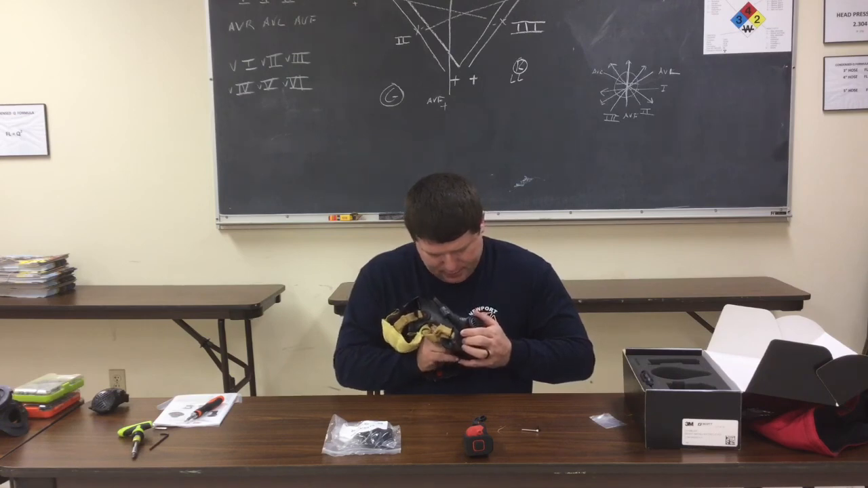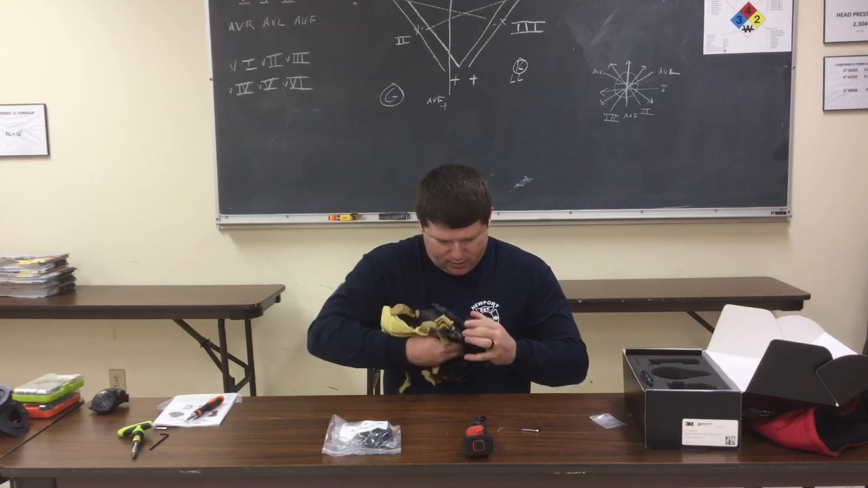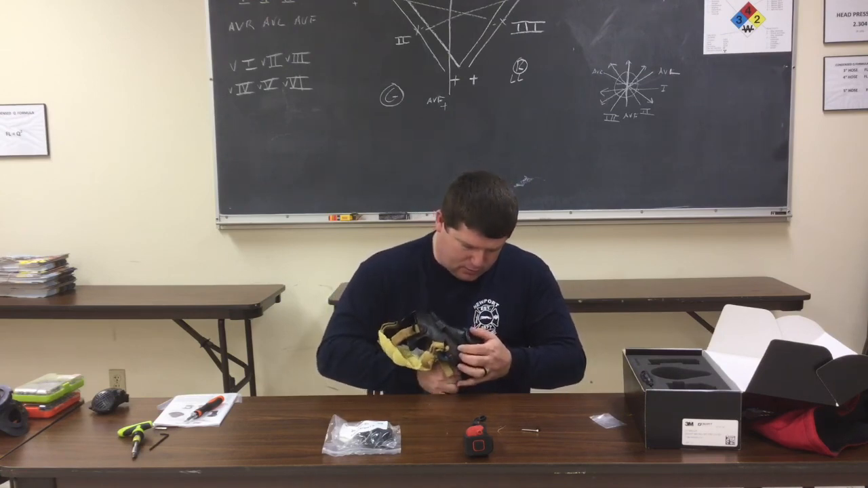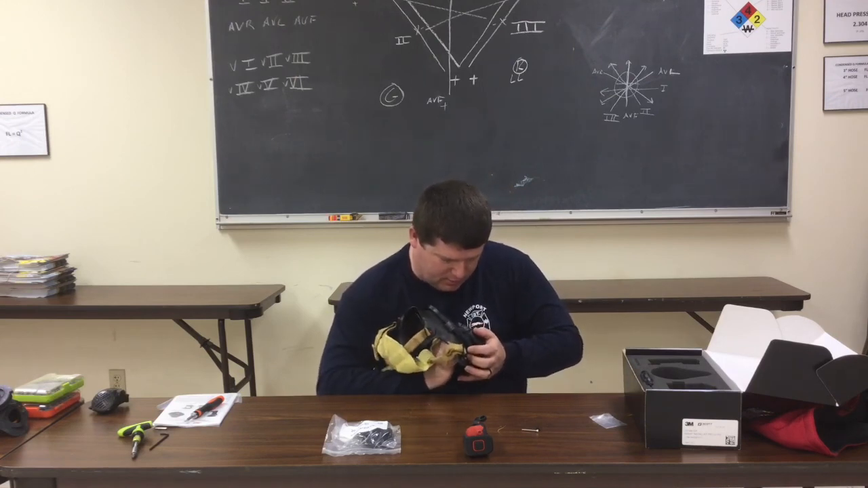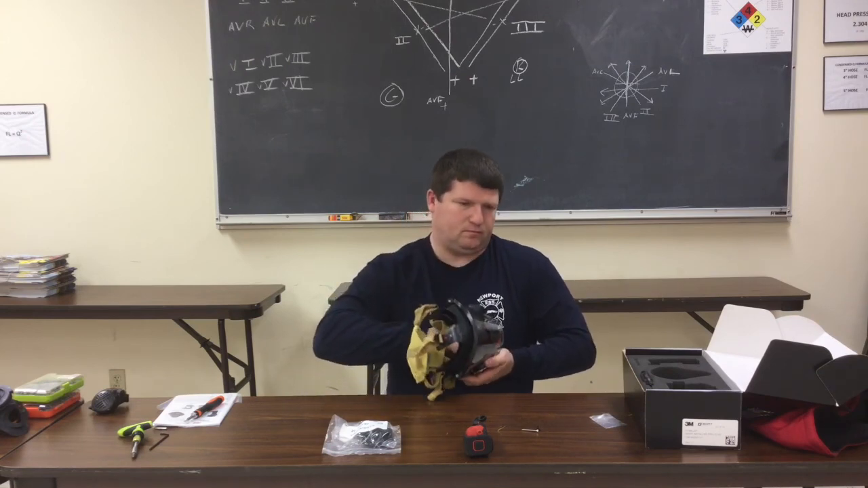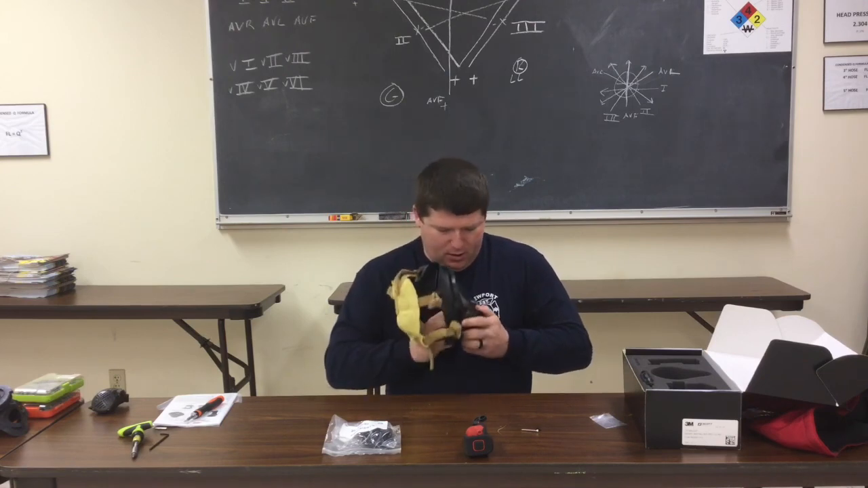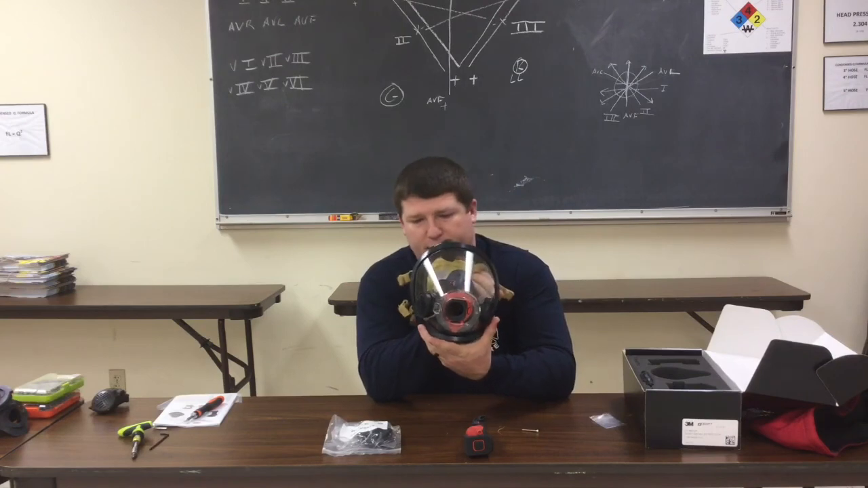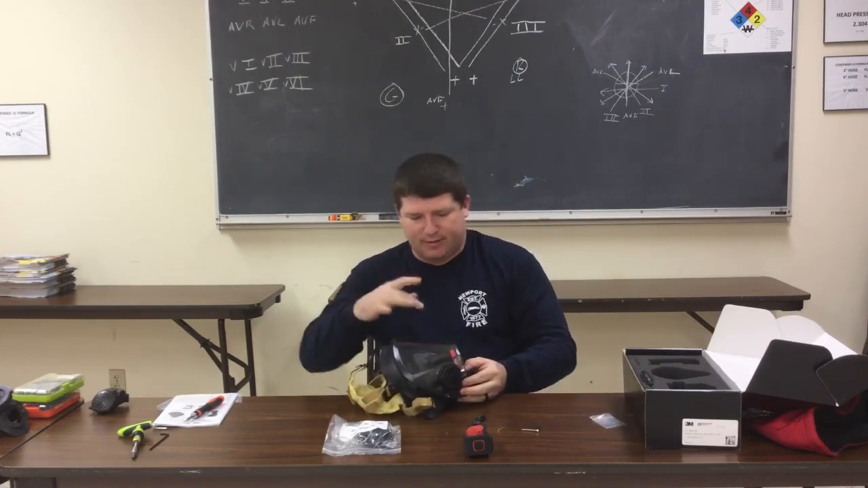Key to this is just like everything else, don't get in a hurry. Just take your time, make sure you get it seated good all the way around as you go. If you get in a hurry and start trying to rush around, it won't get seated somewhere, and then you have to go back and figure out where it's not popping in good. All right, so I've got that back in now. Pretty simple, pretty quick so far. We're not having any hiccups, everything's going pretty good. So that's everything inside the mask.